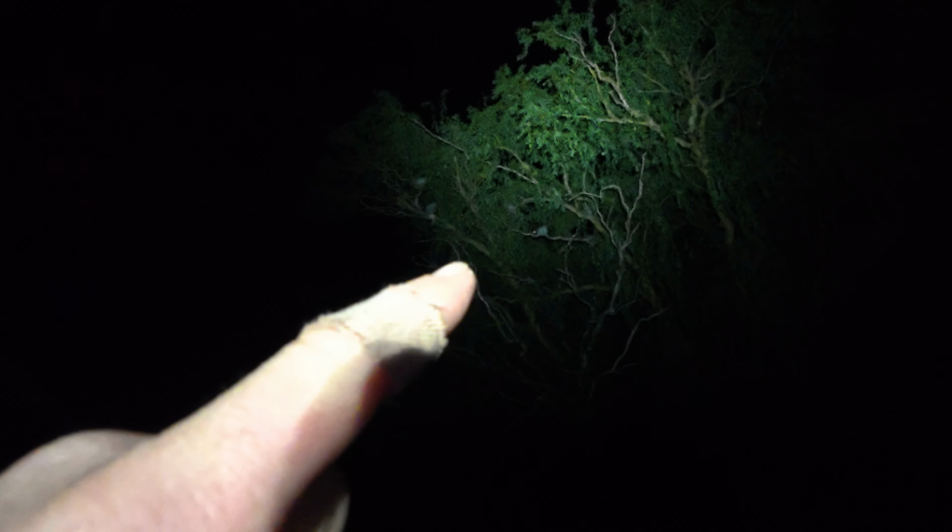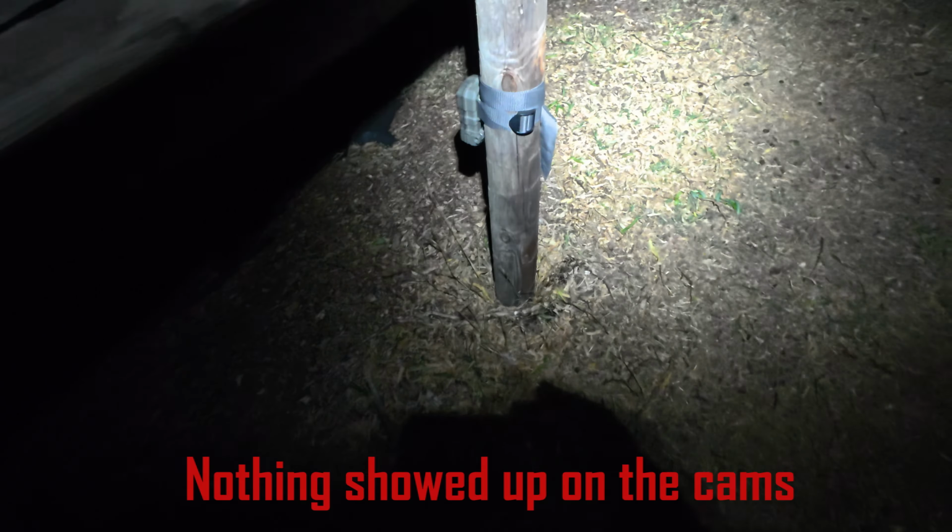So this is the tree they've moved into. You can see some birds just up there. There's a couple of guinea fowl there. There's a heap of them out on this limb out here. A big white peacock up the top there as well. So this is just one of the trees they've moved into. We've got a camera on as well, so we'll have a look at that and see if anything's been cruising around the base of this one as well.